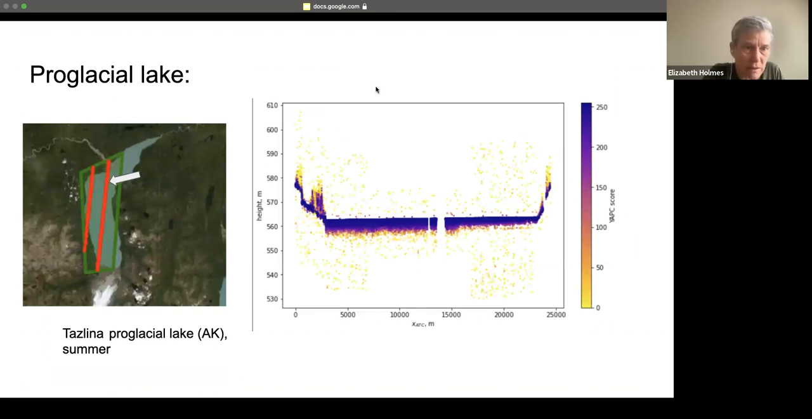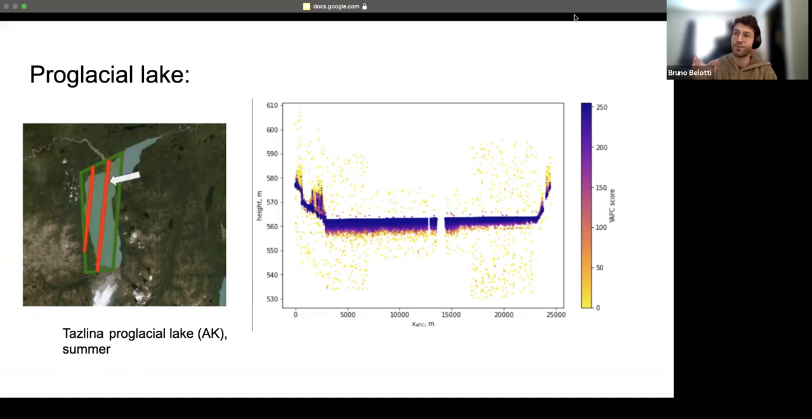And then let's see, I think Bruno, were you going to talk about this? Great. Yeah, along the same line as the North Alaskan coast here, I was trying to understand how good these data could be, how they could perform in turbid environments, where you have a high concentration of suspended sediments. So I tried to use the code that Eli had modified to find profiles along proglacial lakes and a river delta in Alaska.